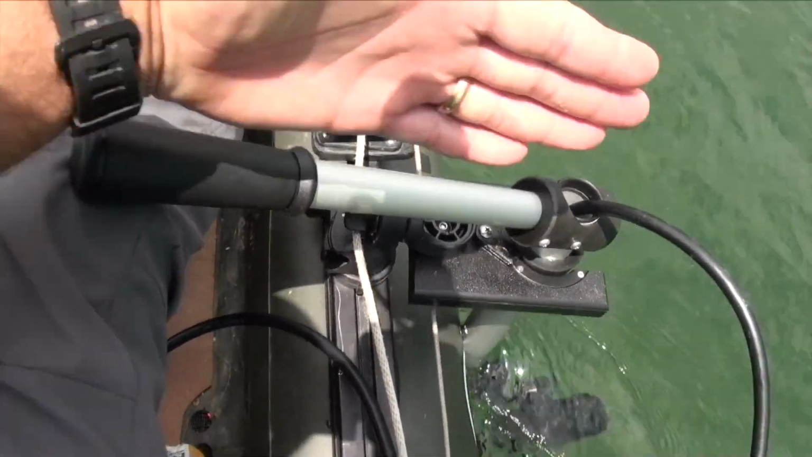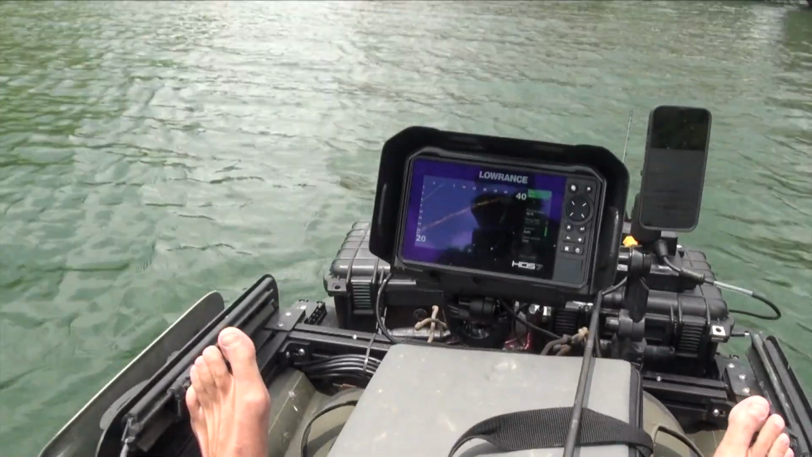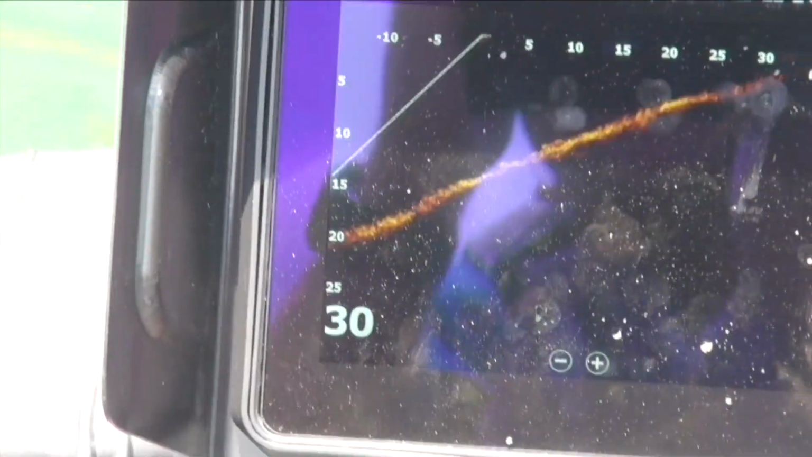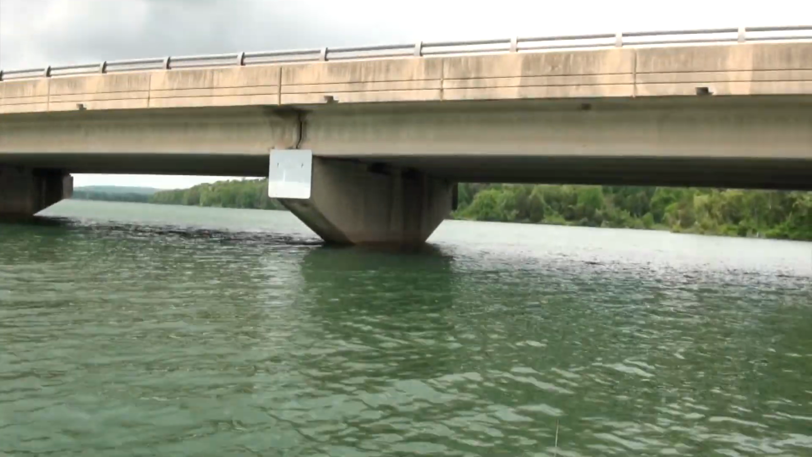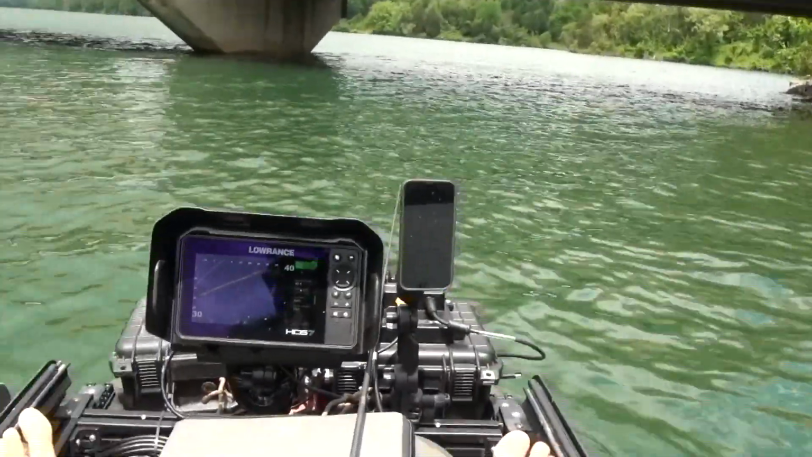I'm pointing this way towards that bank, and I'm in about 17 feet of water right underneath me. And all I'm doing is using this to scan and say, hey, what's between me and the bank? How many fish are there? And usually around the bridge, especially with all that riprap, you're gonna see some fish.